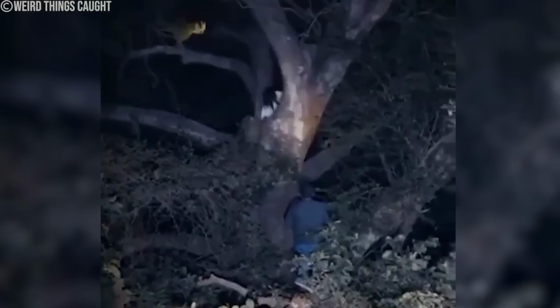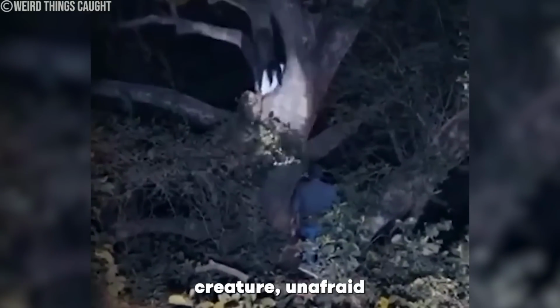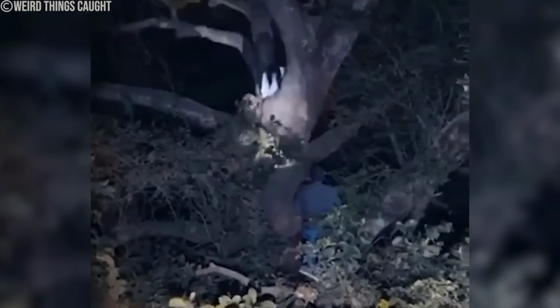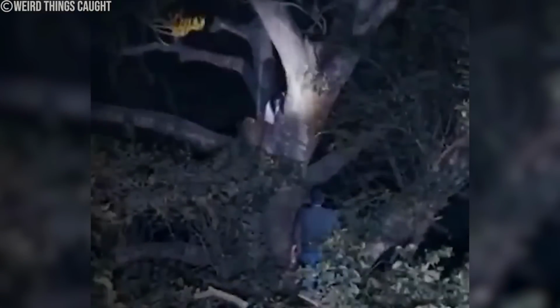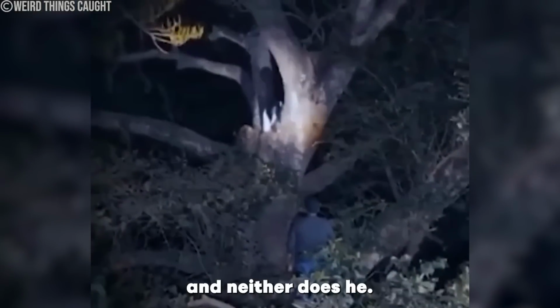The man can be seen confronting the terrifying creature, unafraid and unfazed by its terrifying laugh and threats. Whatever it is, it doesn't back down, and neither does he.